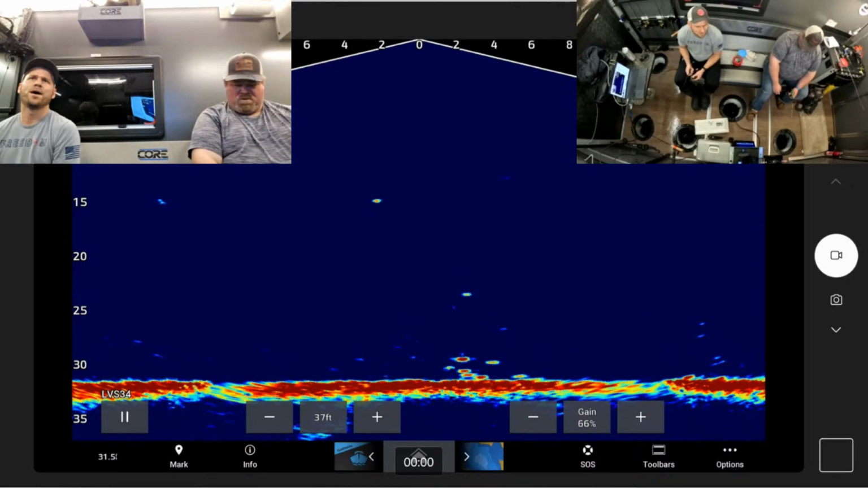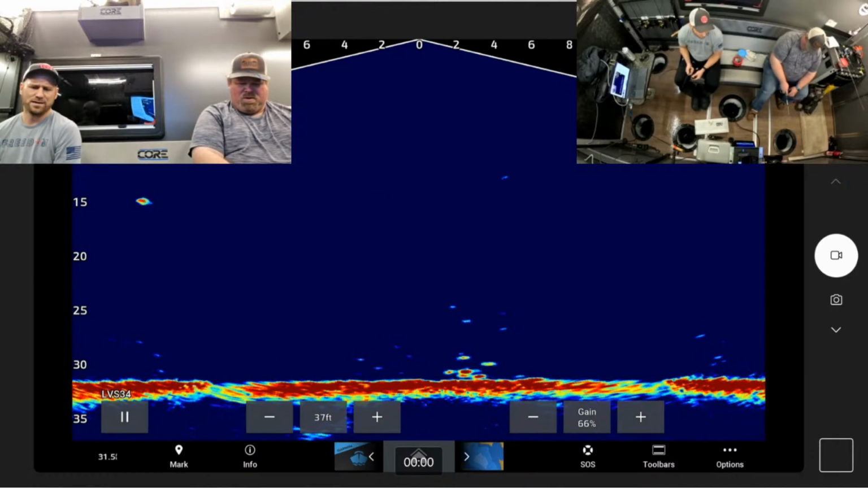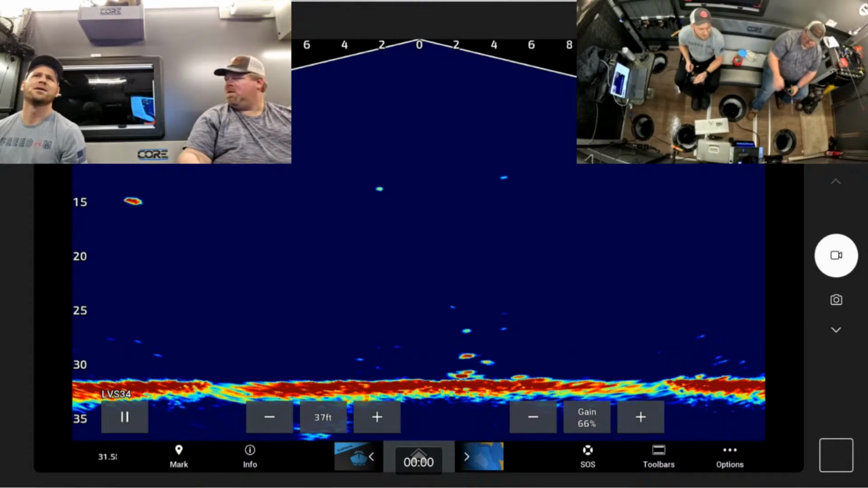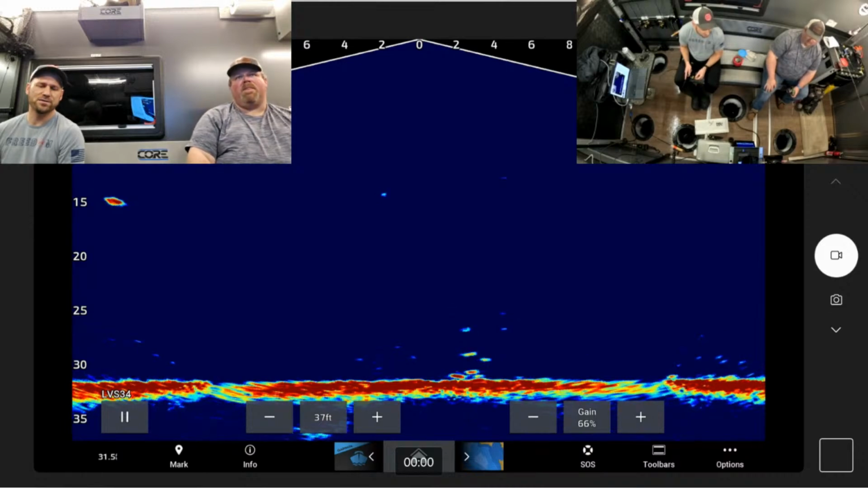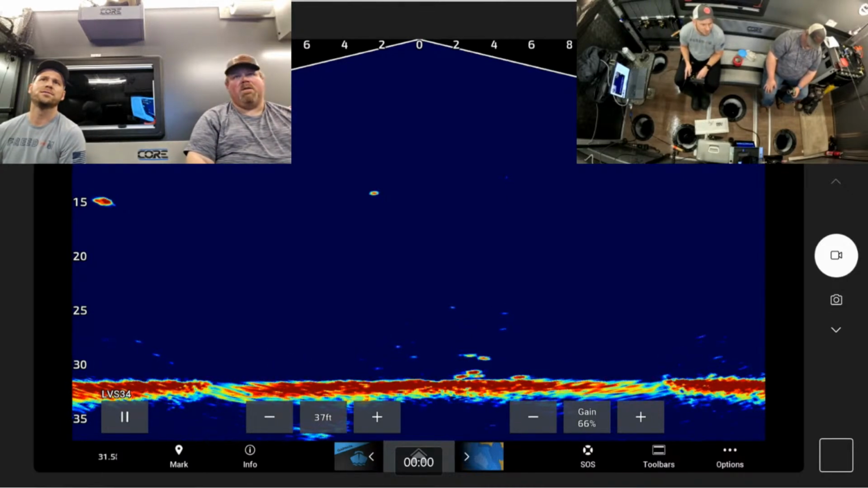Stop reading bottom of the jig. If you have the 53 CV, what transducer are you using? Is that the normal flasher style? Like the GT10 or GT8, the dual beam, like a normal ice fishing flasher, or are you talking down?